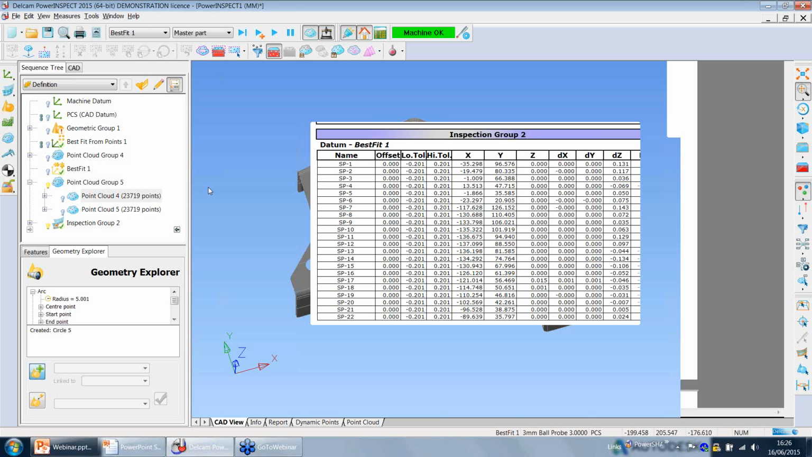Yes. If the 2 point clouds have different tolerance values, then the bar disappears for some reason. It might be a bug, yeah, it might be a bug at this point.